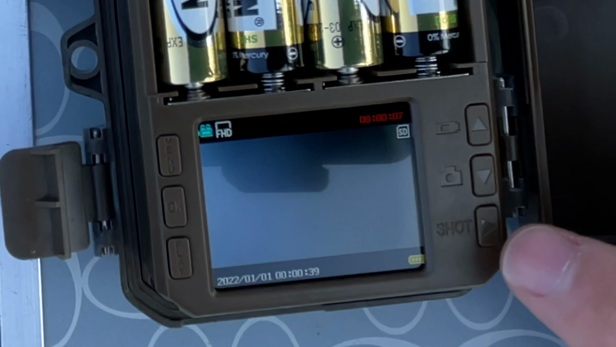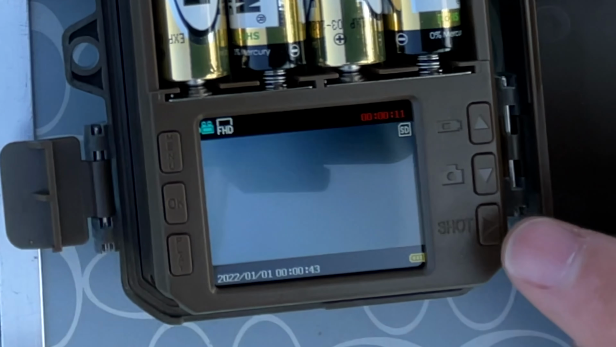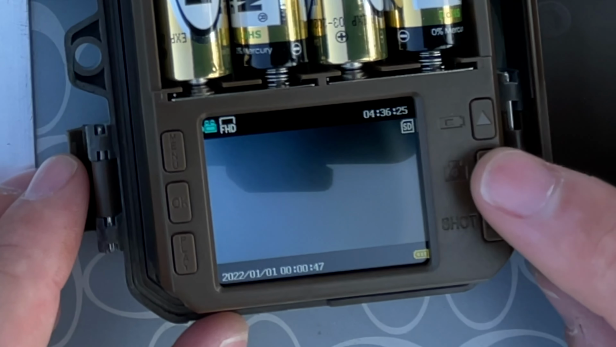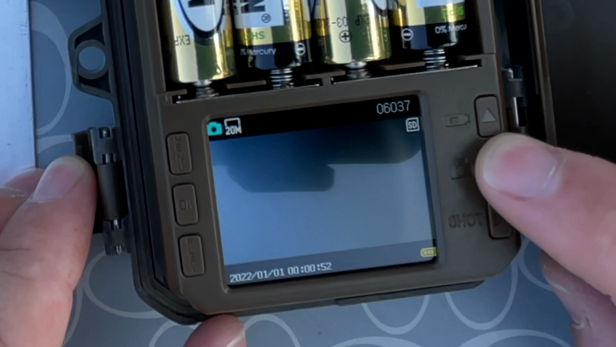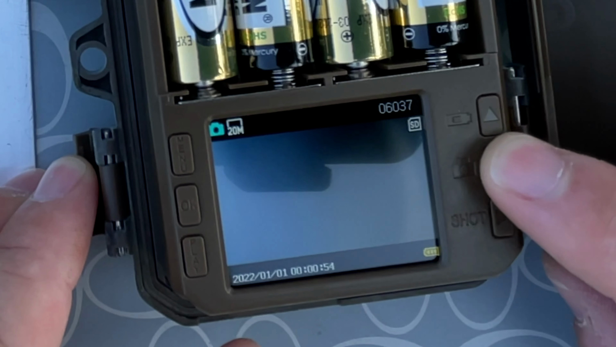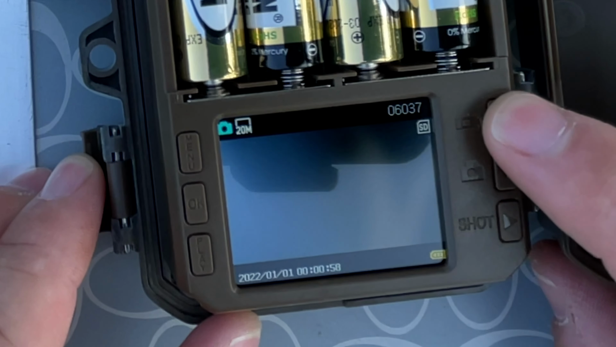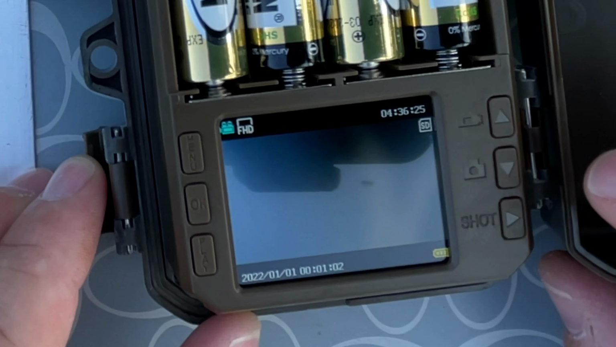When I clicked that, it actually started recording. So since it's on video mode, it is recording like a test video. Let's turn that off. If I click the button right above that, this is the button to switch it to photo mode. And there's only one photo mode. I don't see any sort of settings. The button above that is to swap it to video mode.